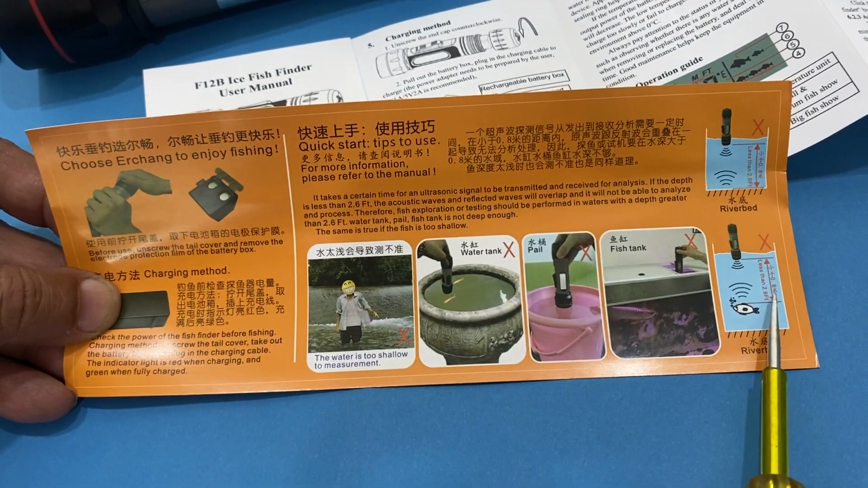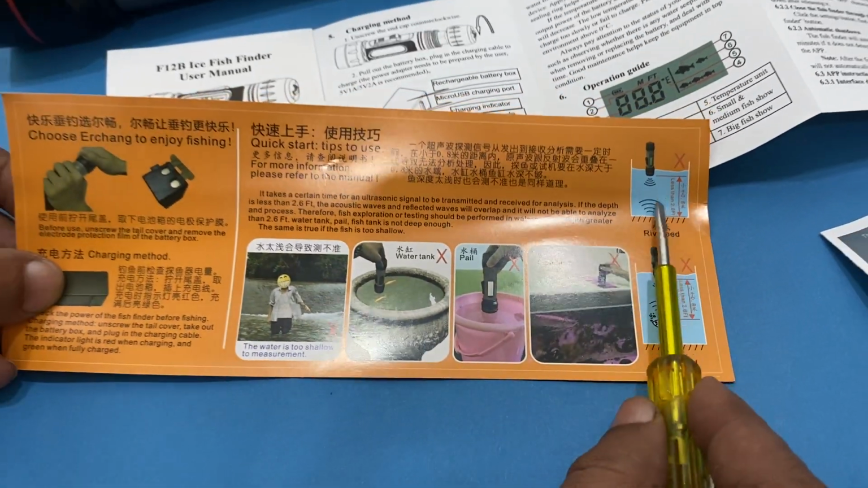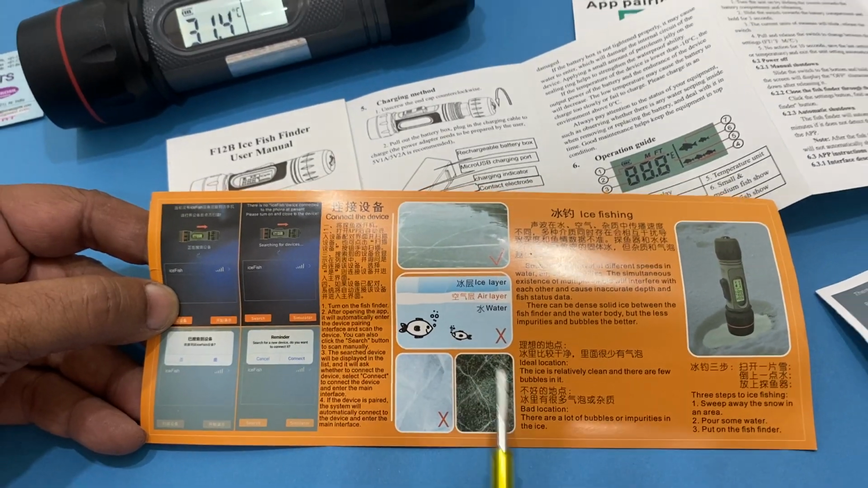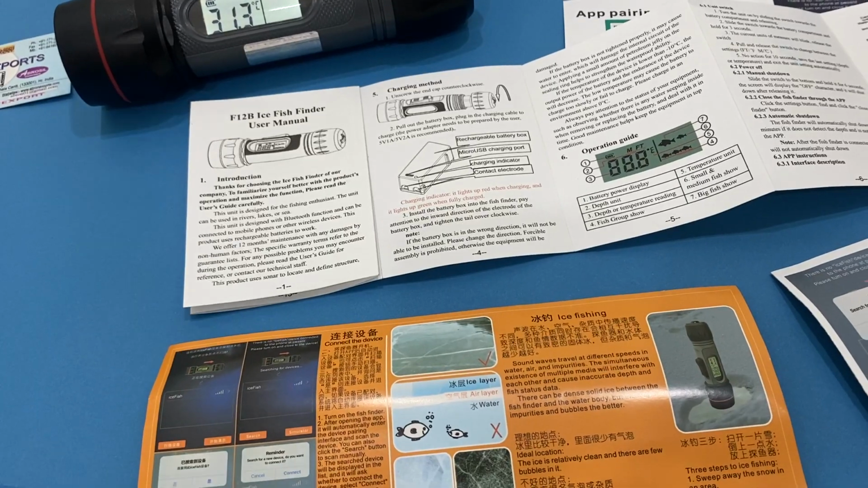Minimum distance is 2.6 feet for the sonar to work. And then these are the apps. If an air layer is there, it will not work. So it tells you the depth as well as the meter.